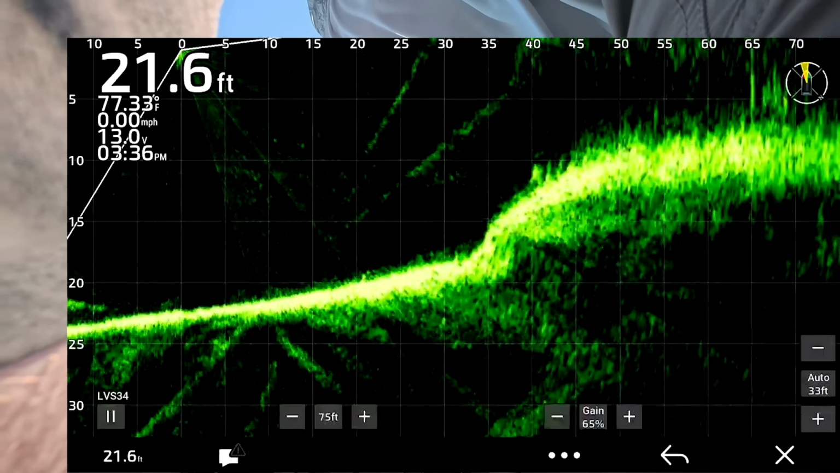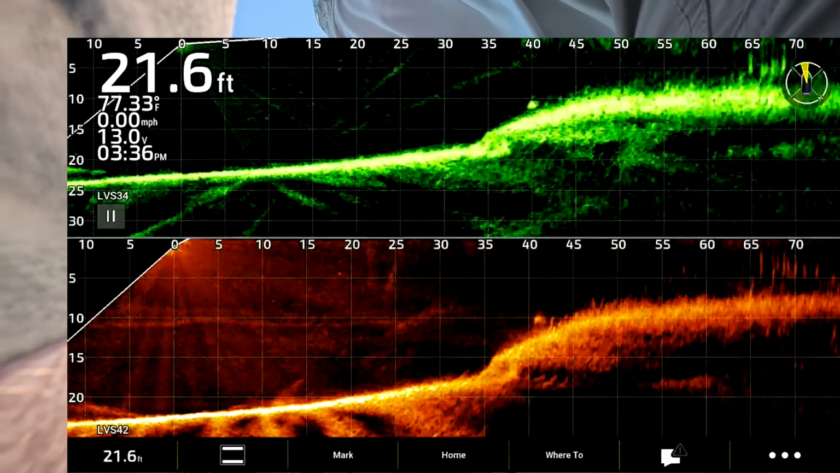Emerald. Emerald. All right, so we got fish right underneath us. Let's see. Oh, they are feisty.